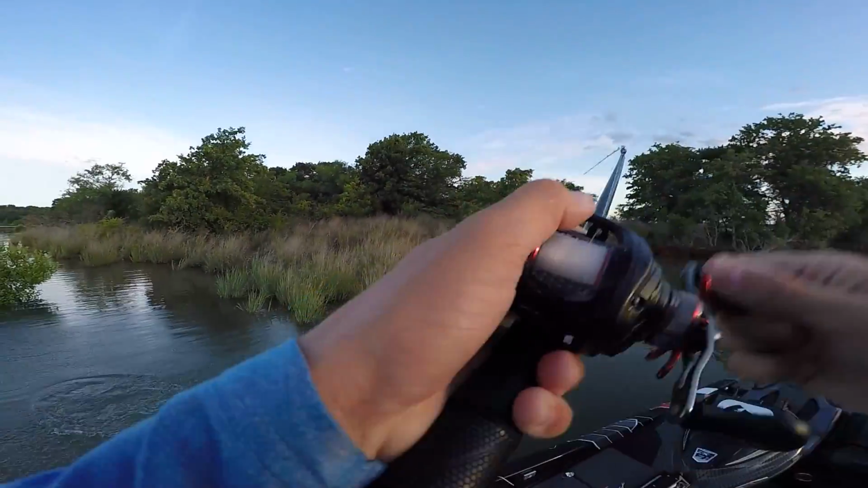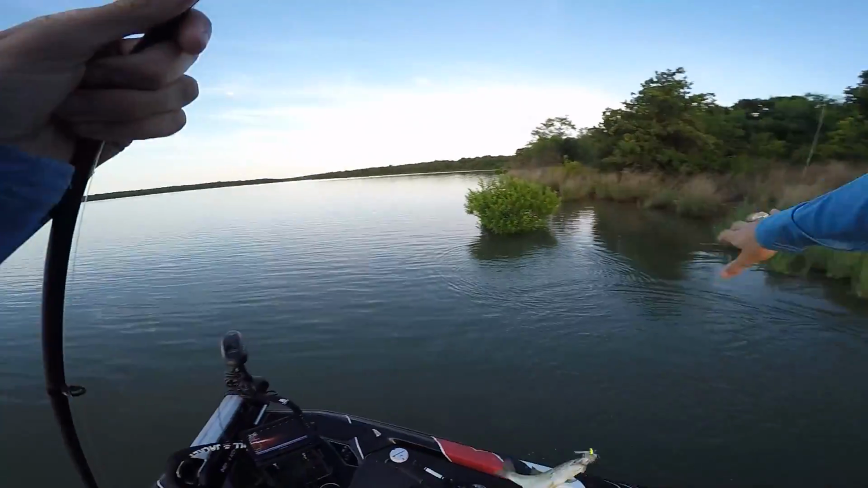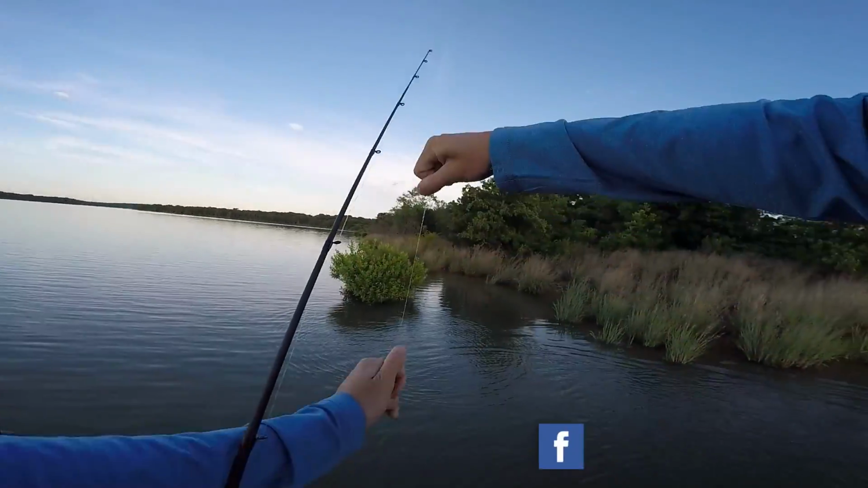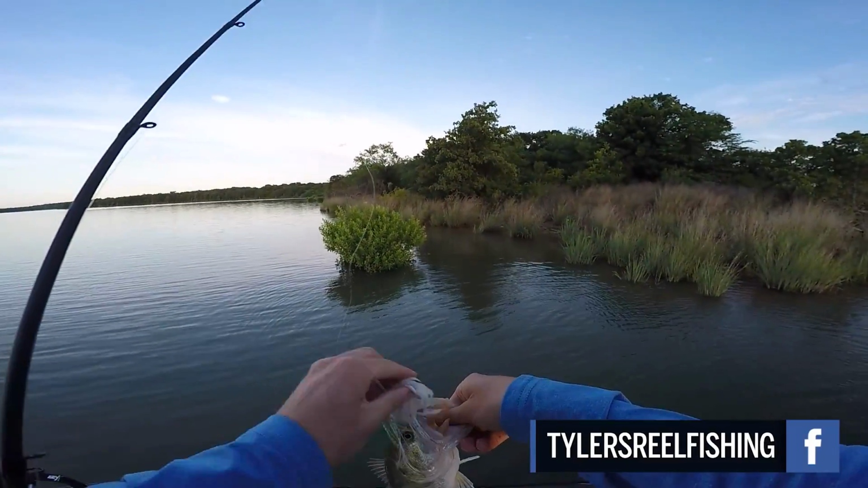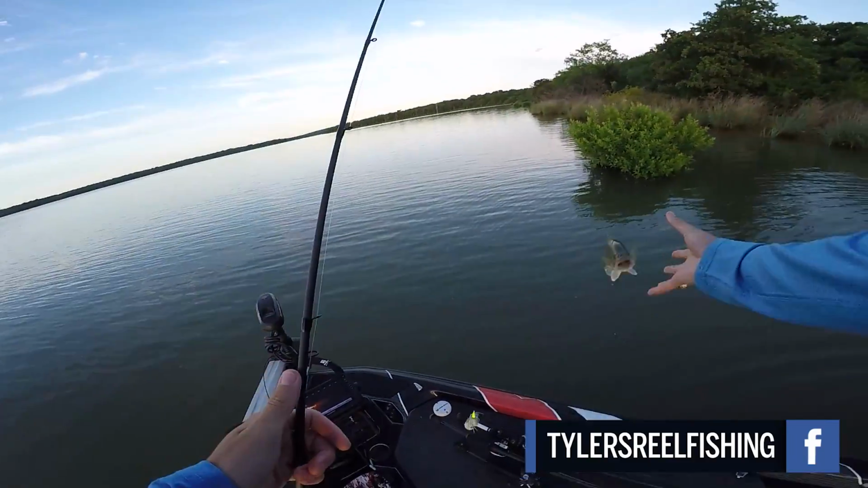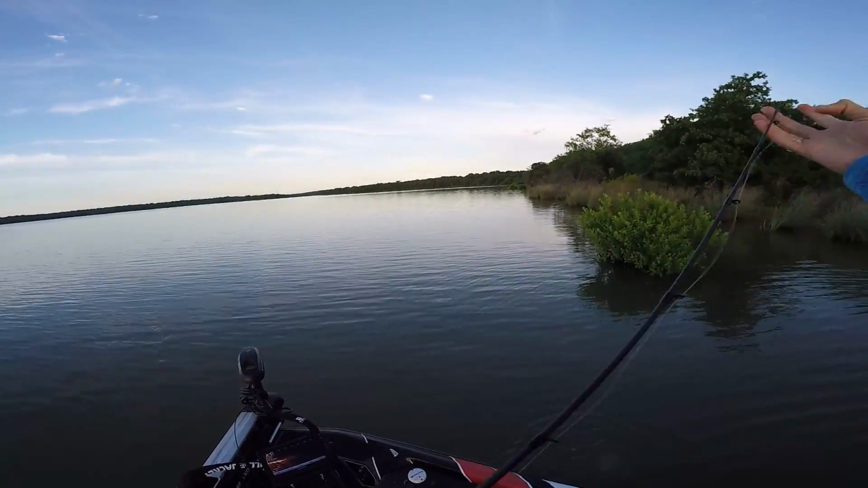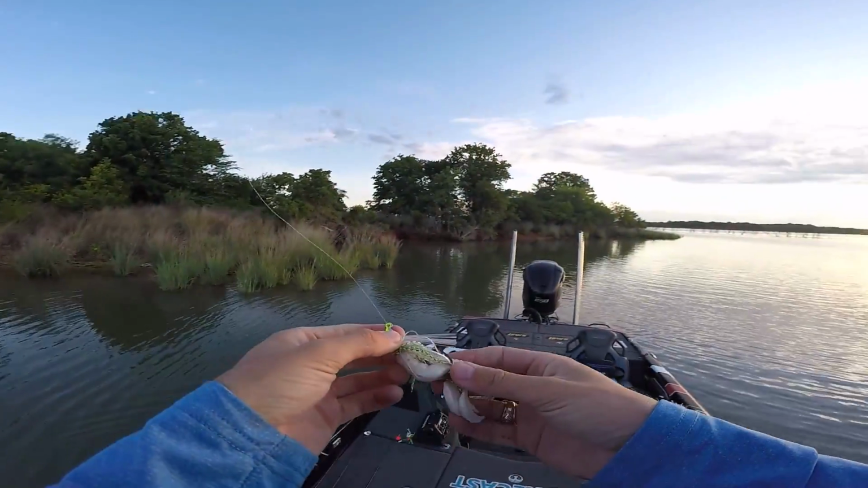Gosh, I knew there'd be one there. I knew there would be. Biggest main lake, little flooded bush. Not a big one, but it is a bass. We're gonna go ding on my hat to mark that catch. Thank you, friend, for eating the swim jig. Okay, well that's a good sign, kind of.